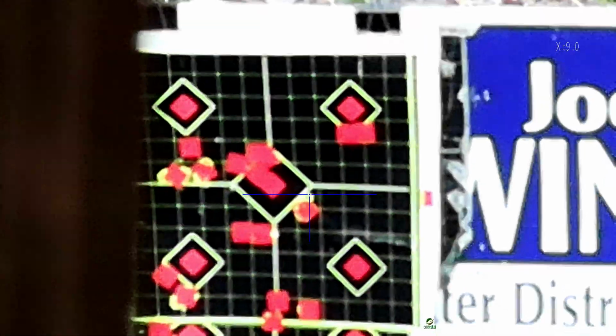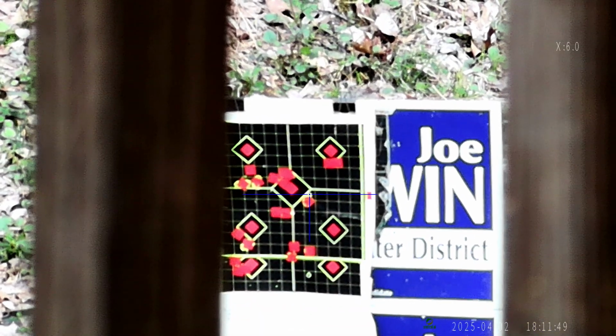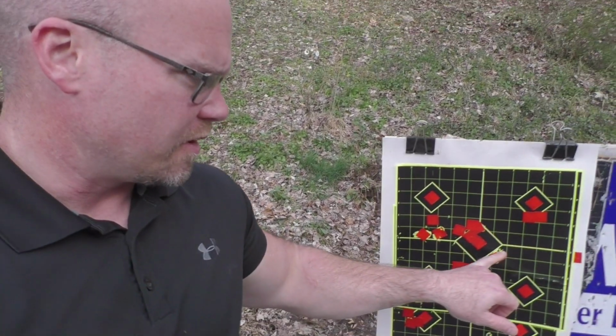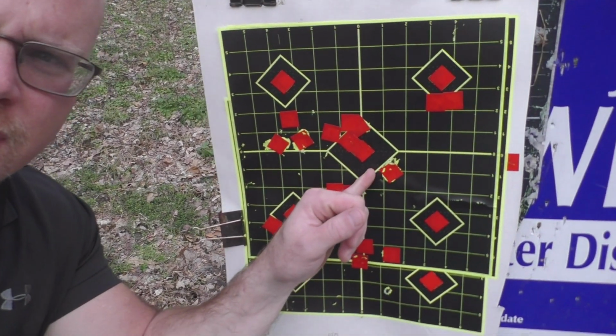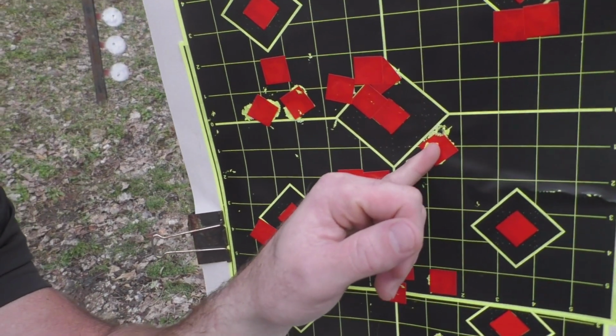Can't tell. Is that a bullet hole? I need to go down there and see if that is a bullet hole. Yes, most definitely. That worked beautifully. So the resolution just wasn't good enough for us to see, just because of the way the contrast of colors was. I thought that was the bullet hole, and that certainly is the bullet hole. Right there. Beautiful.